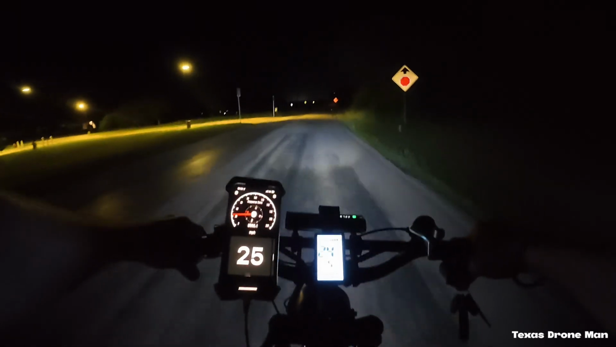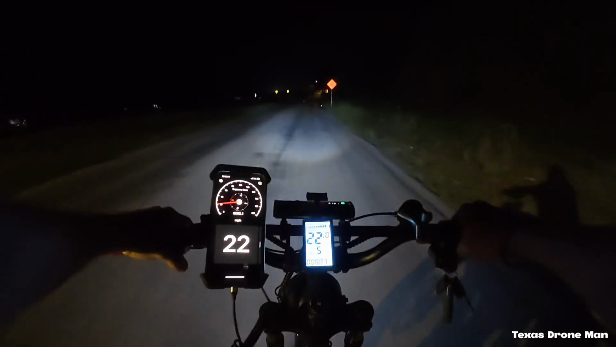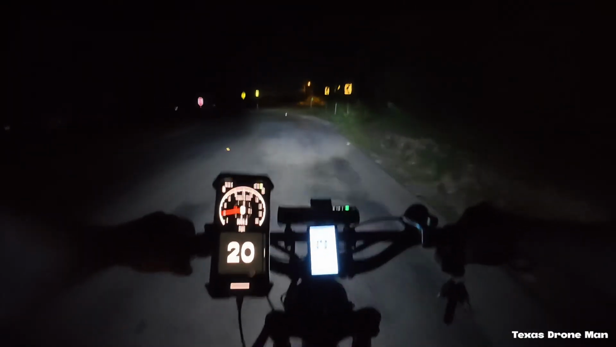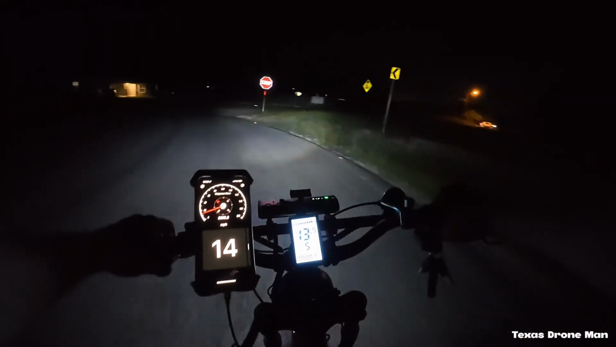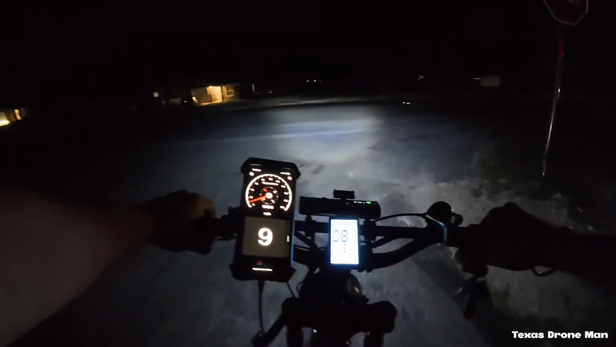See, now it's weird, man. I guess I'm down in that low part, but it got pretty cold in that low area, and now it feels warmer here. I don't know, it's weird. I guess low spots. Heat rises, I guess.